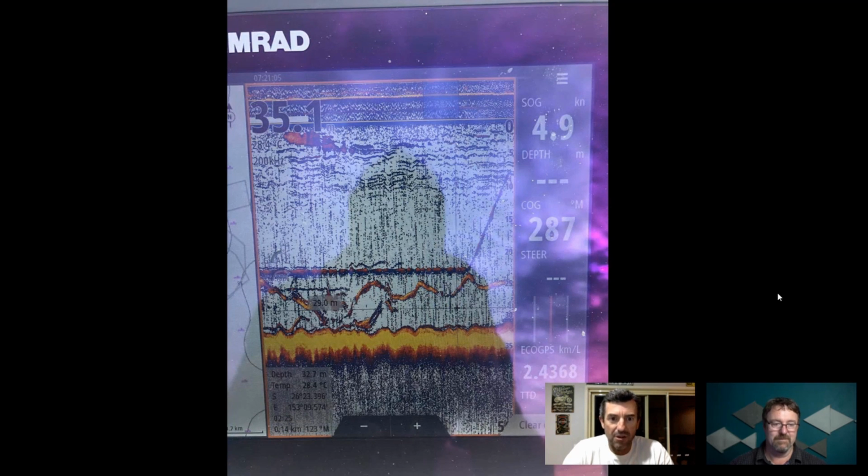If I reduce the gain on that, then I would definitely see less. I would still see those big, obvious fish, but sometimes the clutter doesn't bother me. You can reduce it if you want, but it's just personal choice.